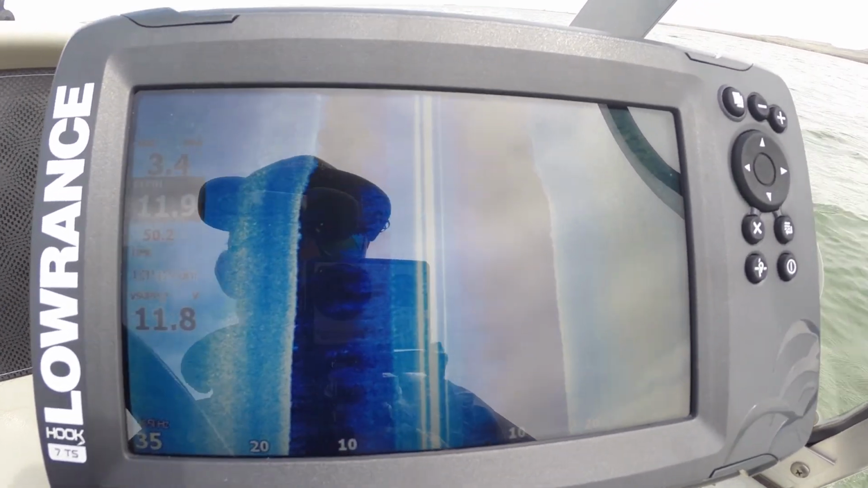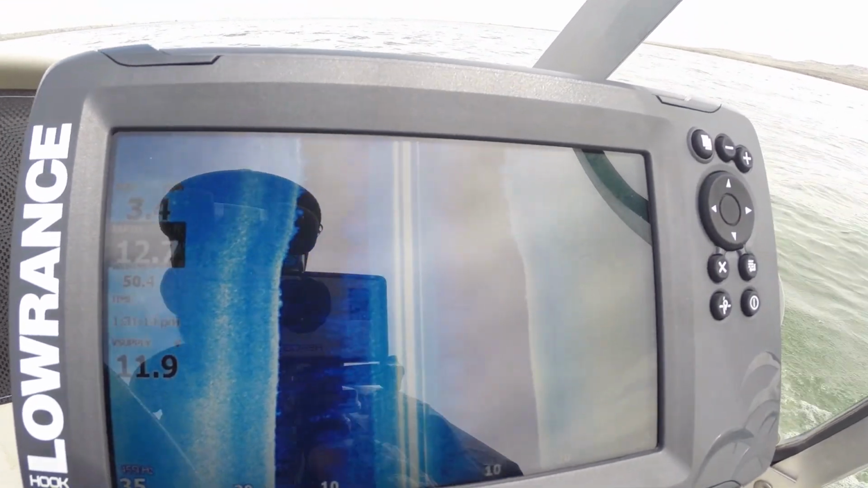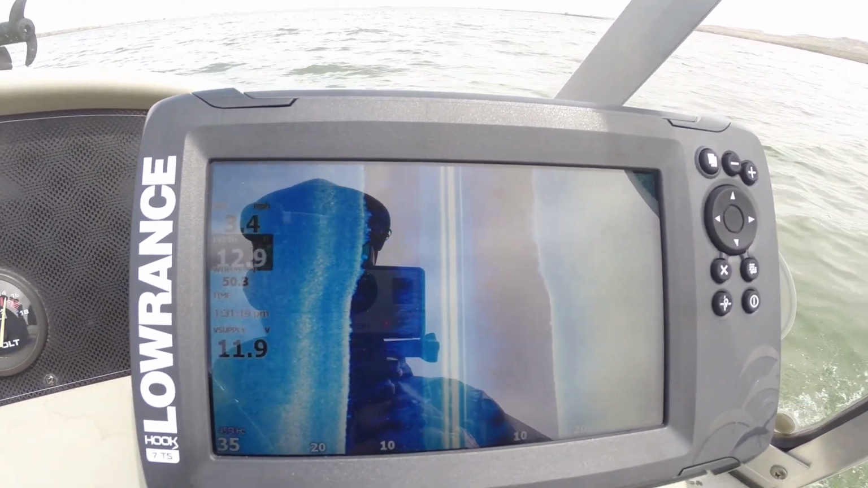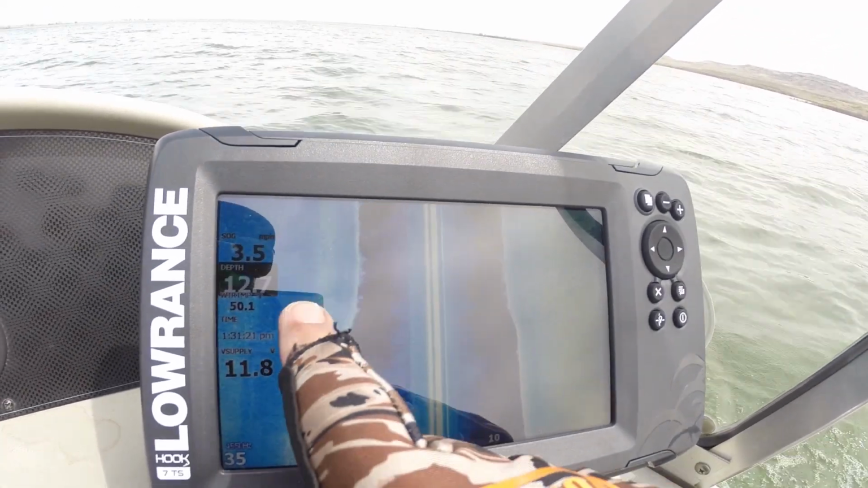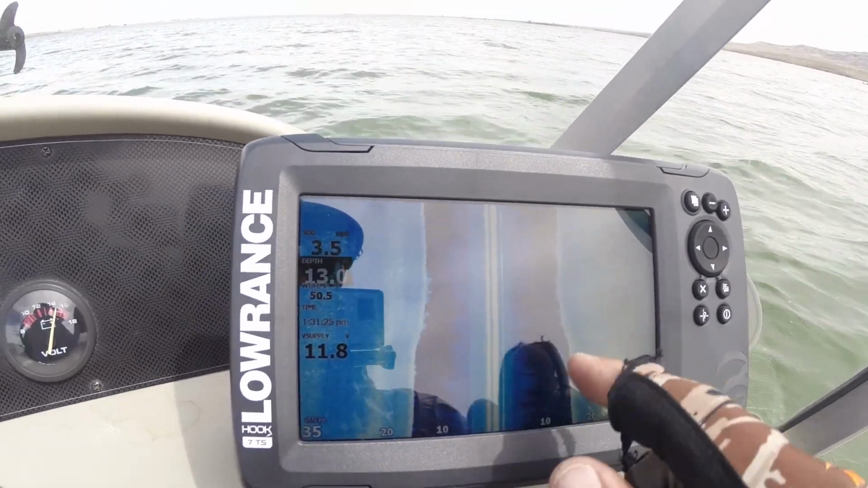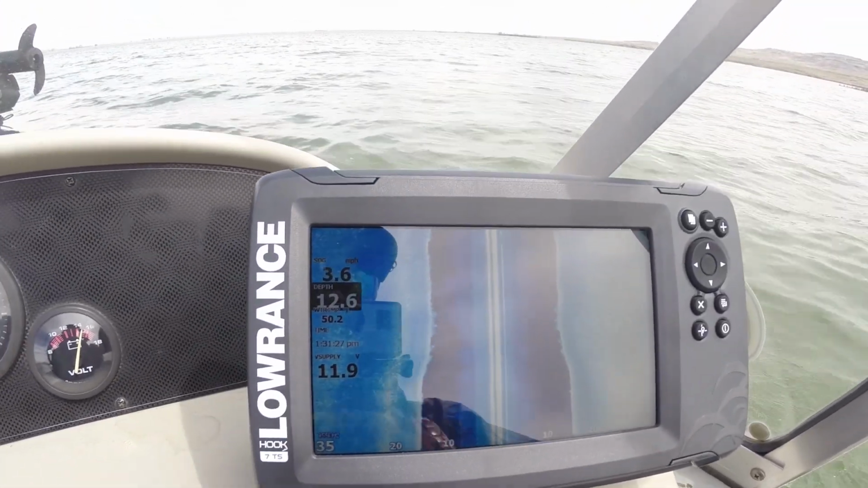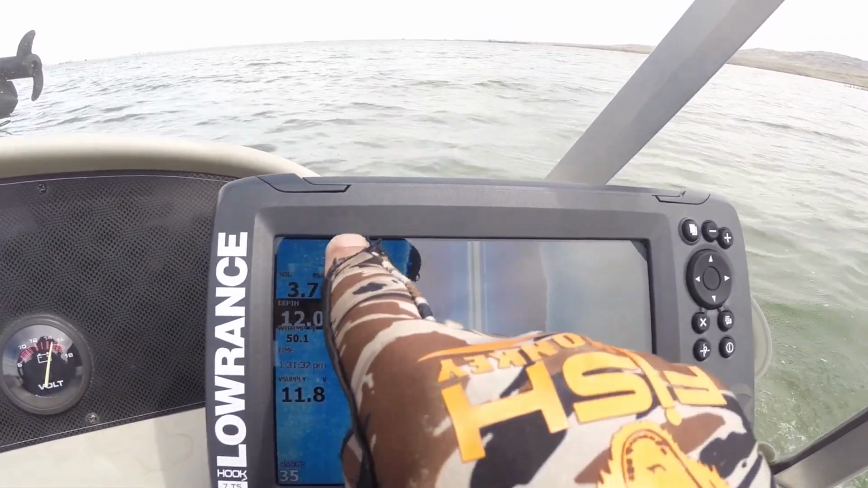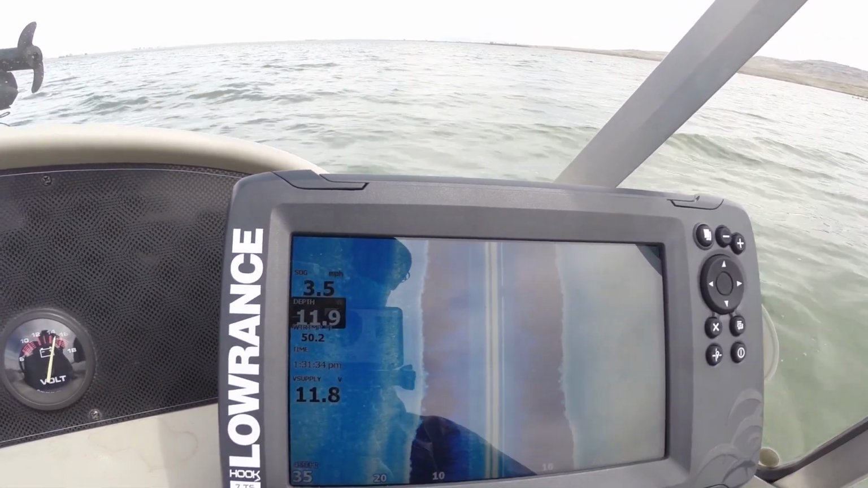I wanted to show you guys this quick video because I've been getting a lot of messages and seeing a lot of people have this issue. The issue they're having is that it's darker on one side of their graph than the other, and 9 out of 10 times you're going to find out that it's your lower unit. You can see if I trim up right now, you're going to start seeing it getting a lot brighter right here.